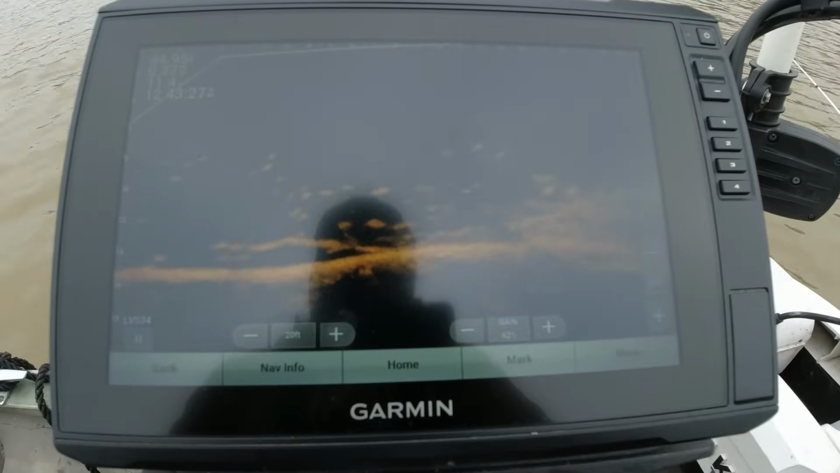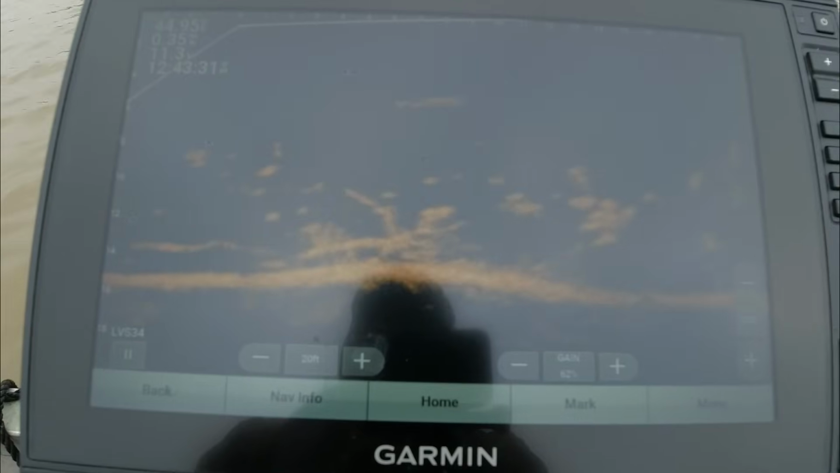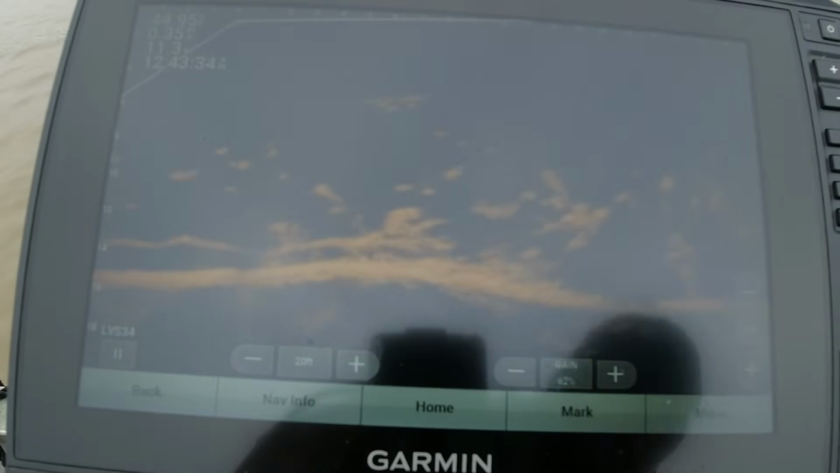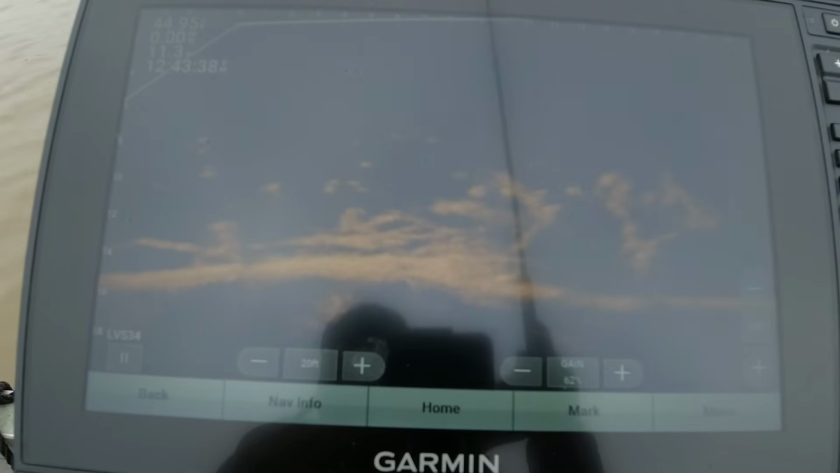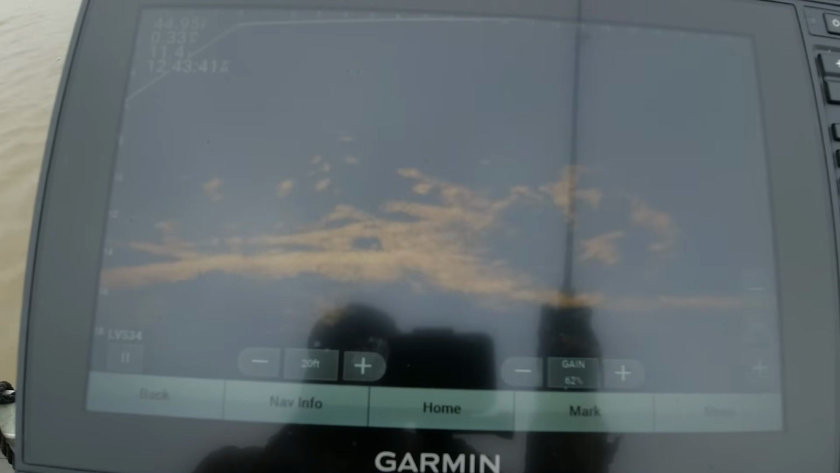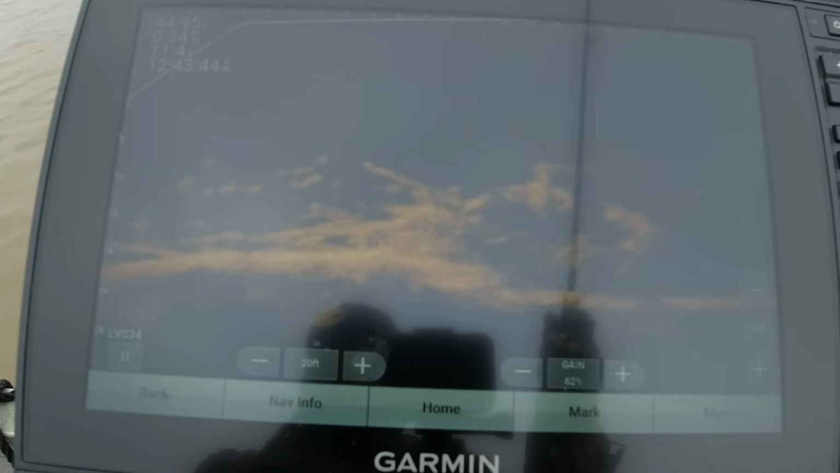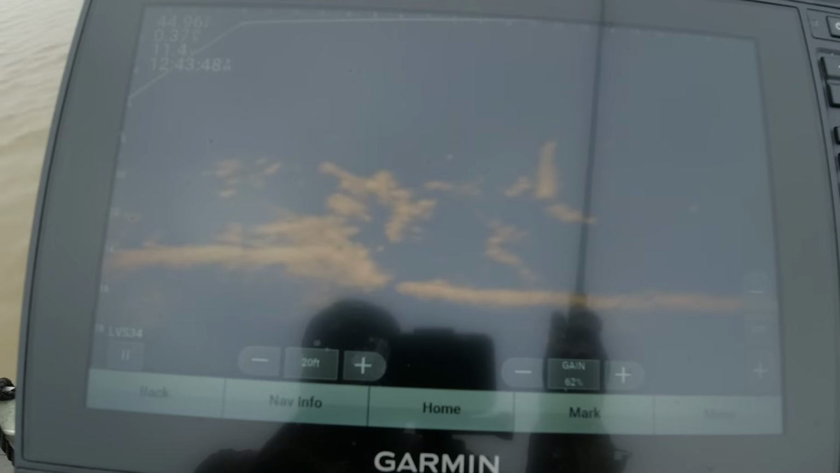I don't want to move just yet. Let me get this camera back straight. Oh yeah, let's drop on those. I gotta pass them up and then get my boat facing into the wind. I'm just gonna let the wind drift me by. Not gonna hit my troll motor. I don't want to spook them.